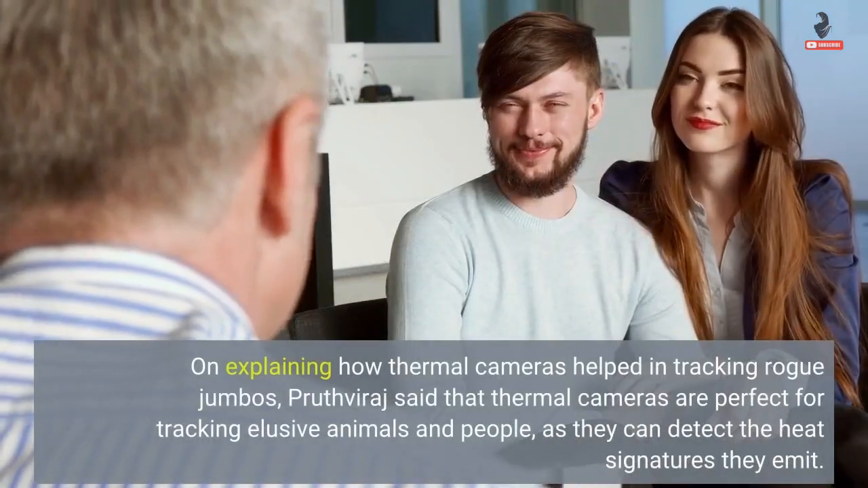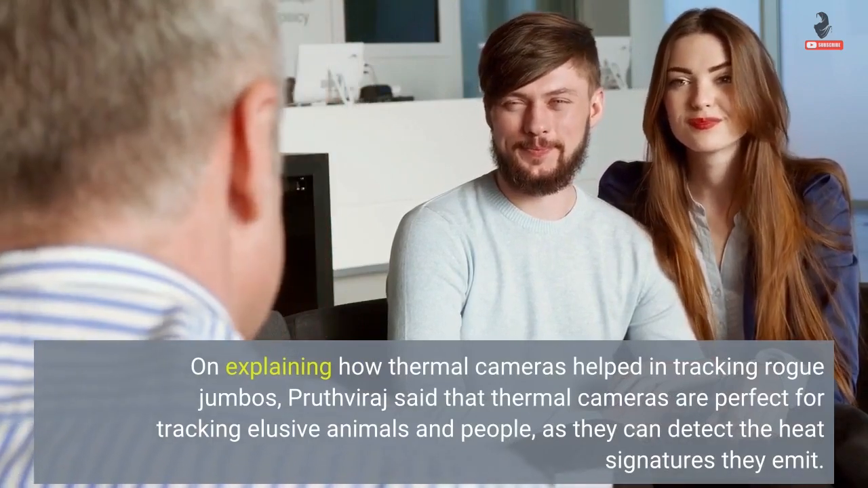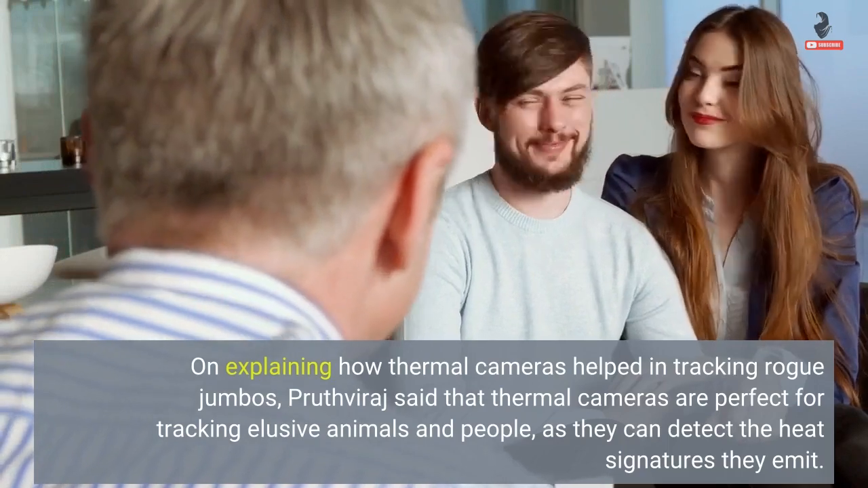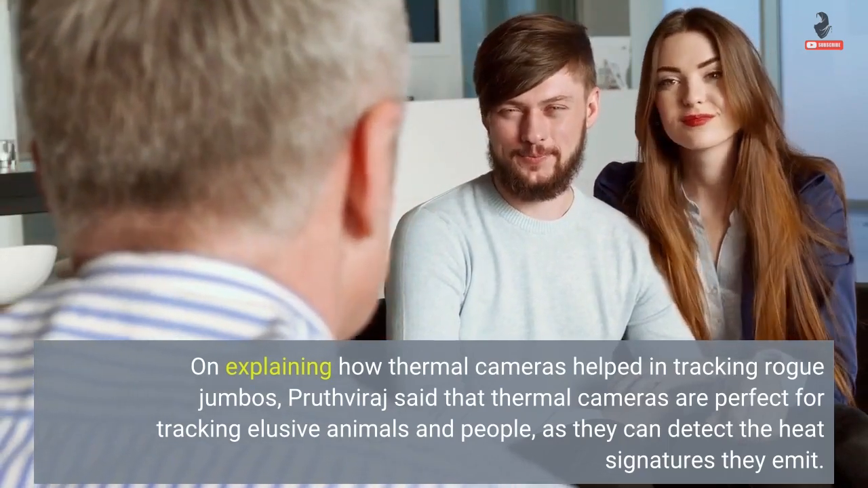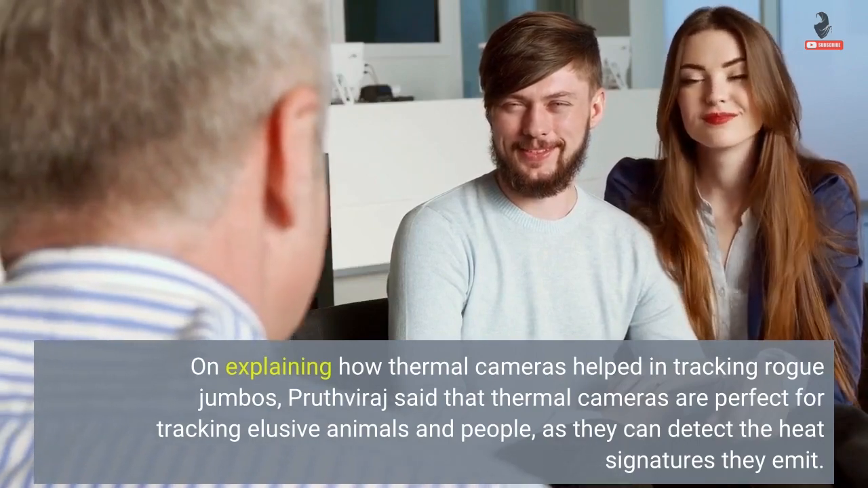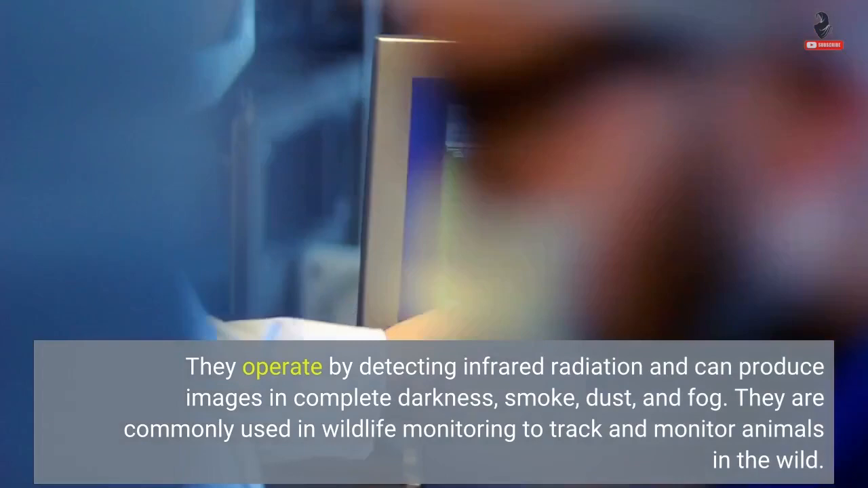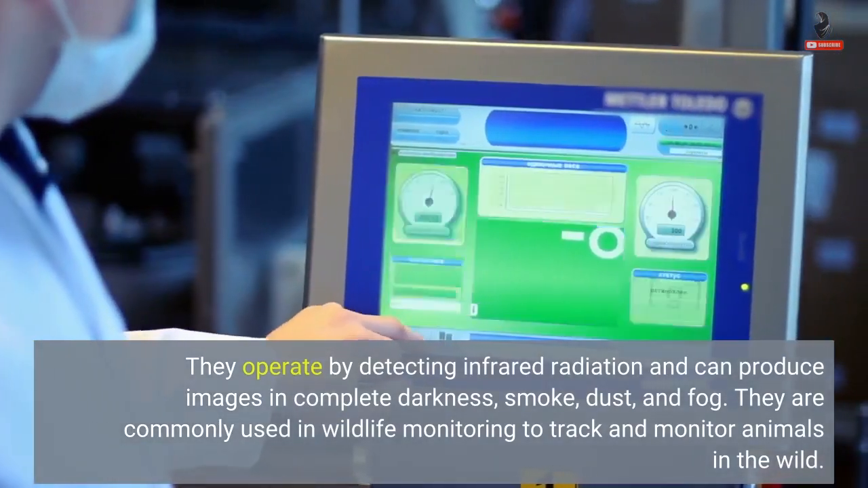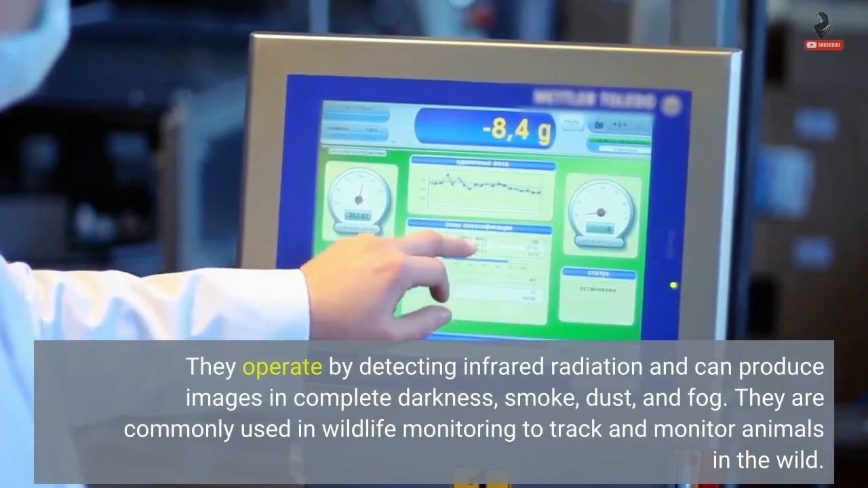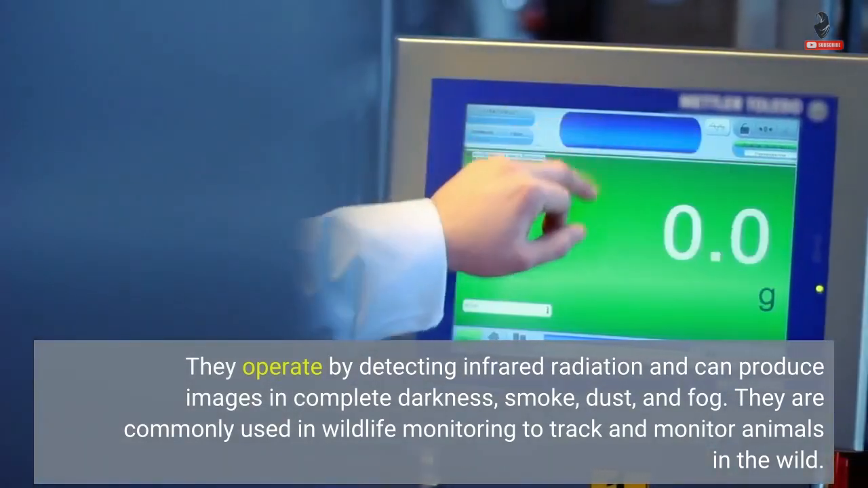On explaining how thermal cameras helped in tracking rogue jumbos, Pruthviraj said that thermal cameras are perfect for tracking elusive animals and people, as they can detect the heat signatures they emit. They operate by detecting infrared radiation and can produce images in complete darkness, smoke, dust, and fog. They are commonly used in wildlife monitoring to track and monitor animals in the wild.